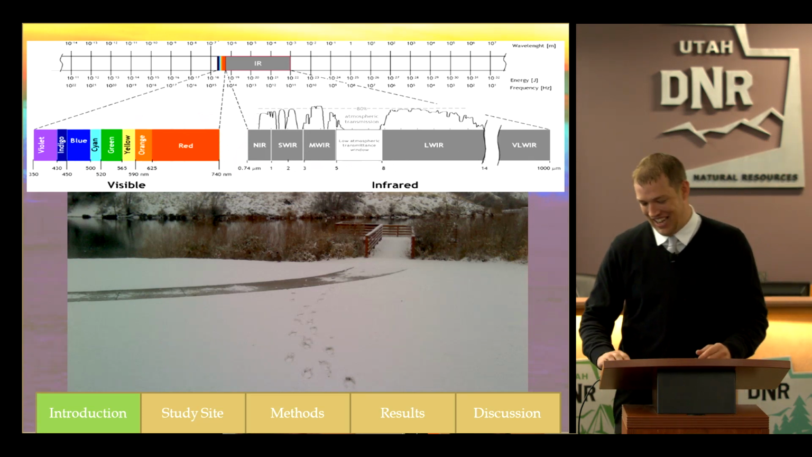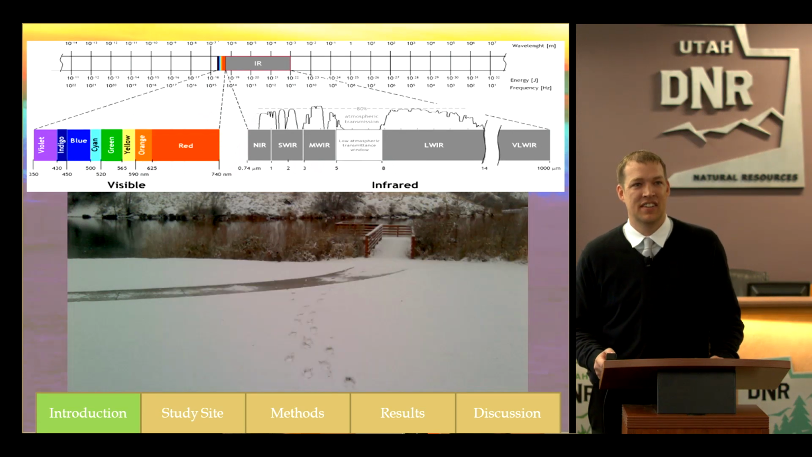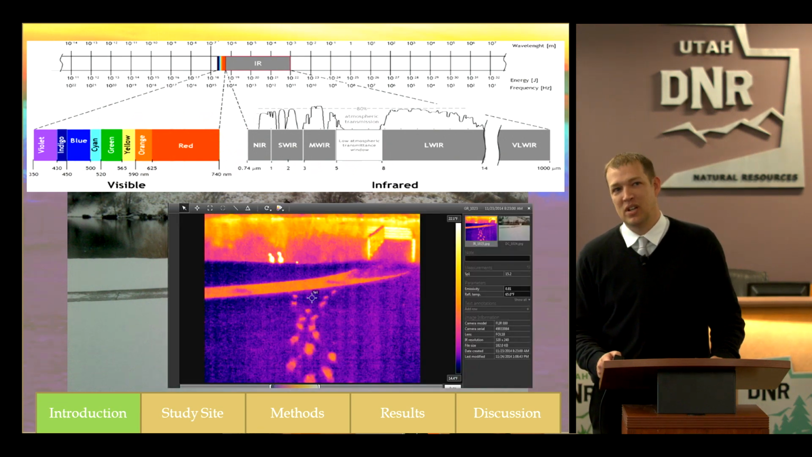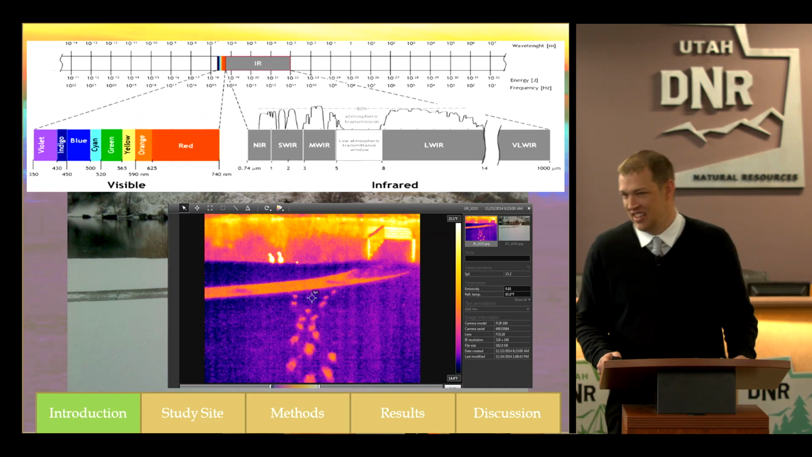All right, so I will flip back and forth and give you the idea. So there they are. If you flip back and forth, you could start to see those little 2 ducks, and then 1 duck kind of peeking his head over the top. You can also see my footprints, which is something I thought was pretty neat.